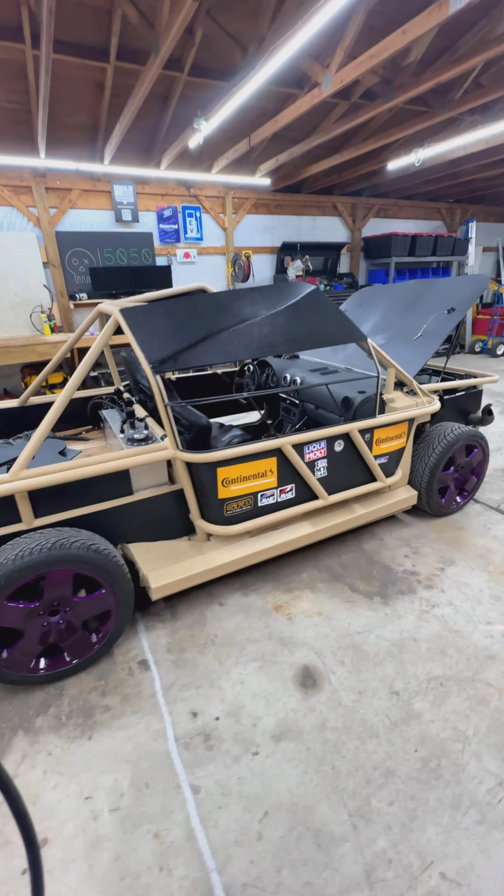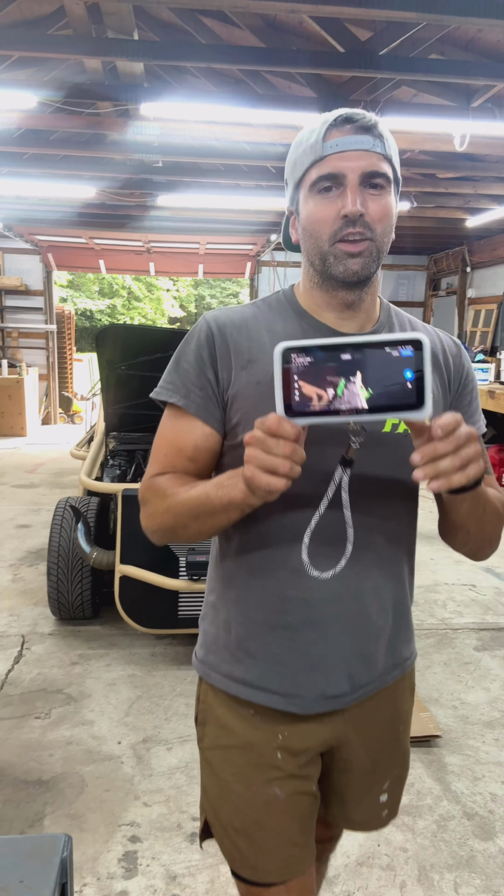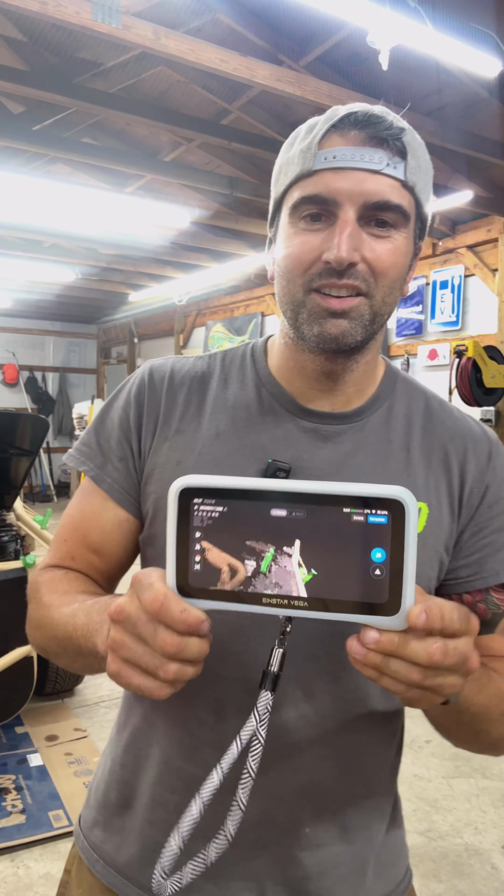Ugh, back in the shop. And once again, the Einstar Vega really shows how it shines in the sun. I did another scan inside the garage. It also works exactly the same in here, but it was surprisingly powerful in the sunlight, and that surprised me.